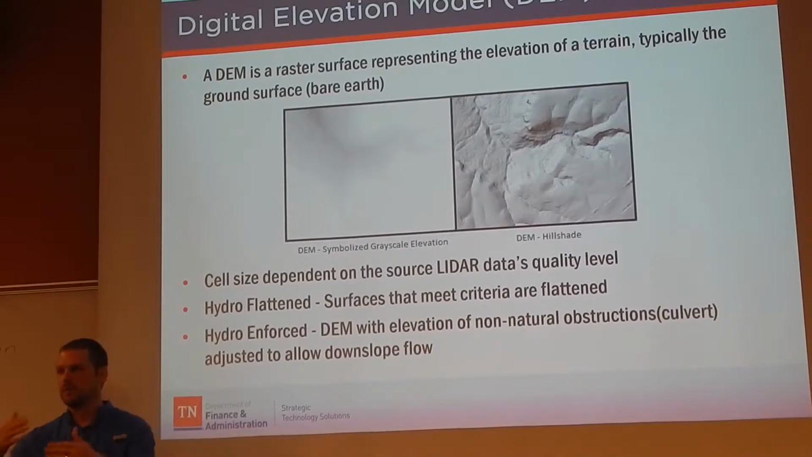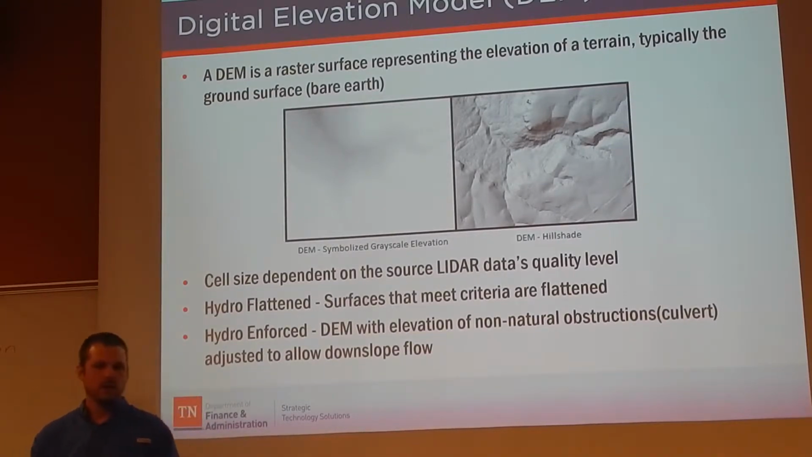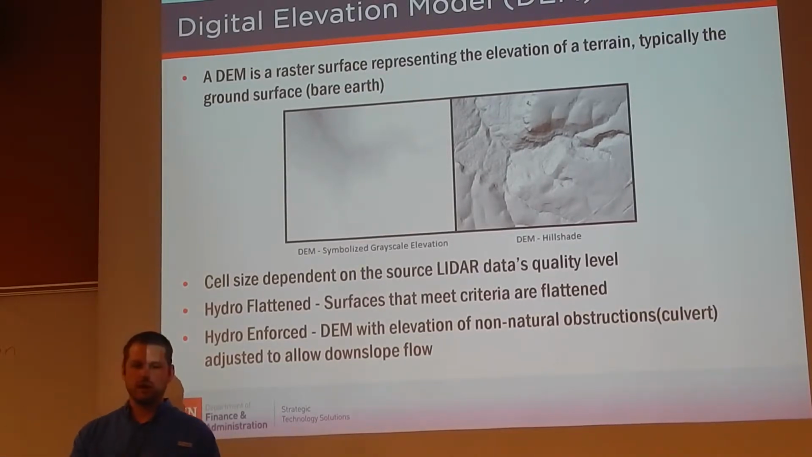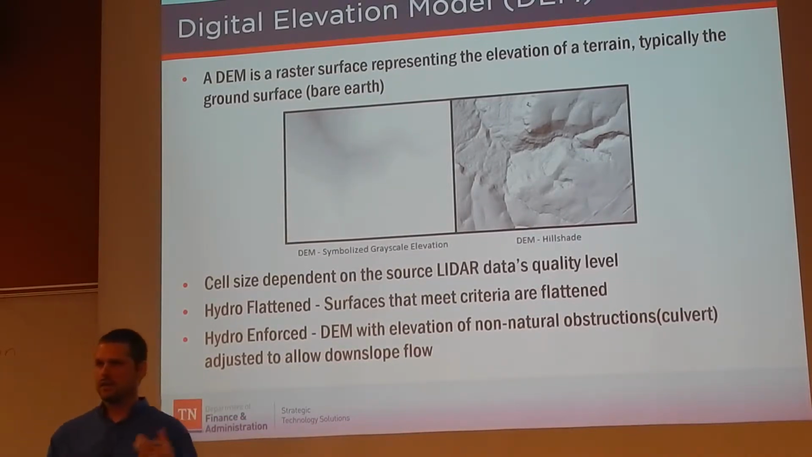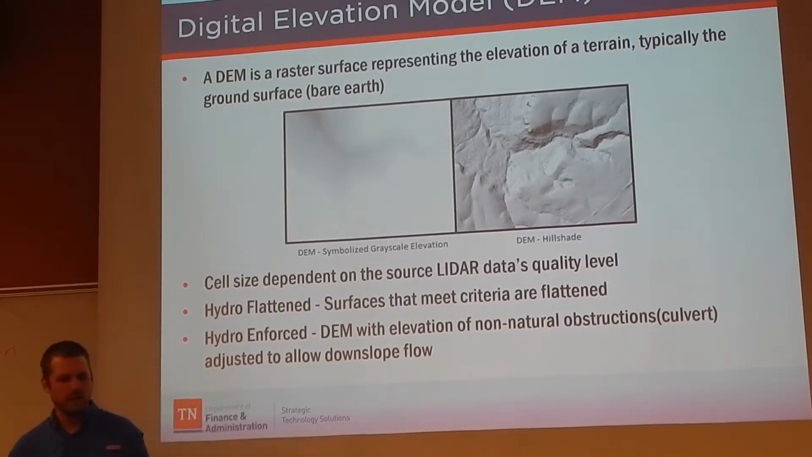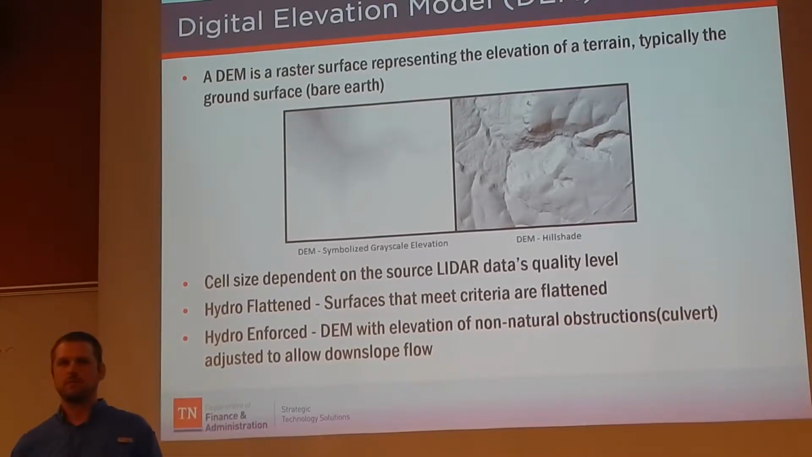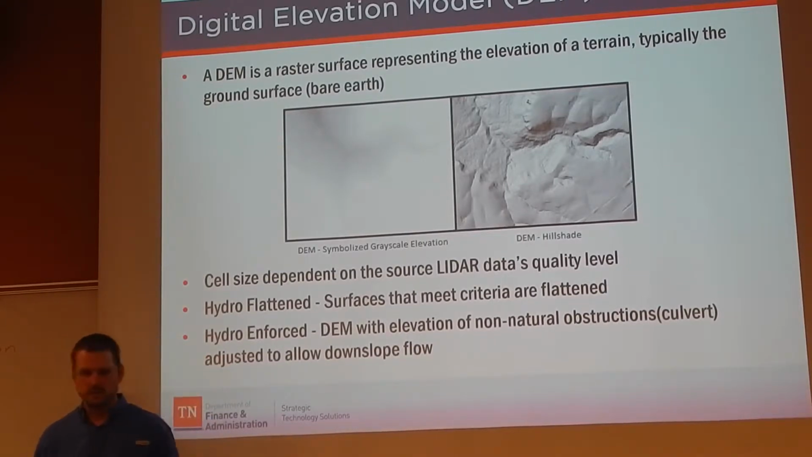Okay, so moving on from the point cloud to the digital elevation models that are provided. Basically a DEM, if you're not familiar, is a raster surface representing that ground terrain, typically bare earth. The cell size is obviously dependent on the LIDAR data. Ours, again, is 2.5 feet by 2.5 feet. On the right there, we've got just a hillshade, and then on the left, just a grayscale elevation of what you would bring in and see. So each 2.5 foot by 2.5 foot pixel has its own elevation value.